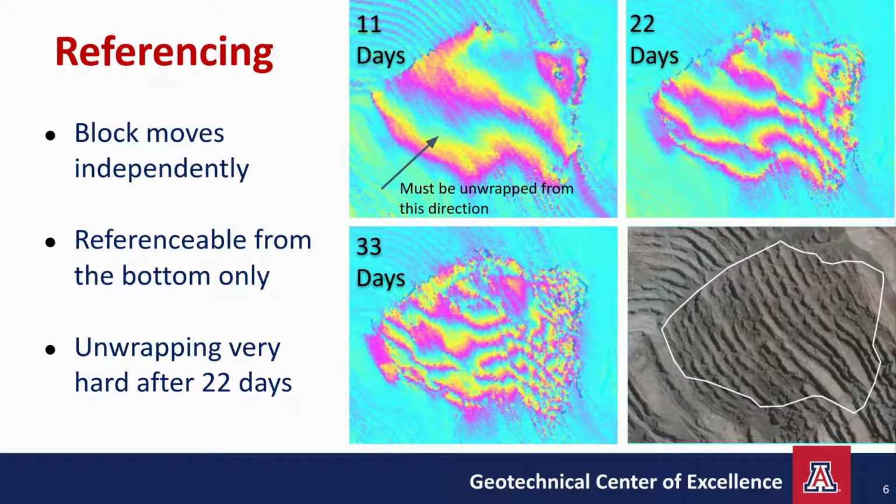To exacerbate the issue here, in longer interferograms, the area becomes much harder to unwrap, and after only 33 days, it's hard to even count the fringes by eye. And if we can't eyeball it, that usually means the unwrapper will struggle too.